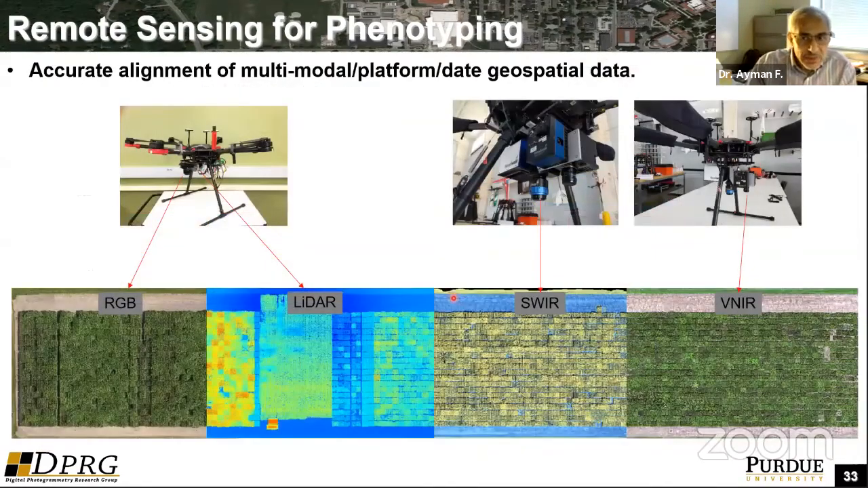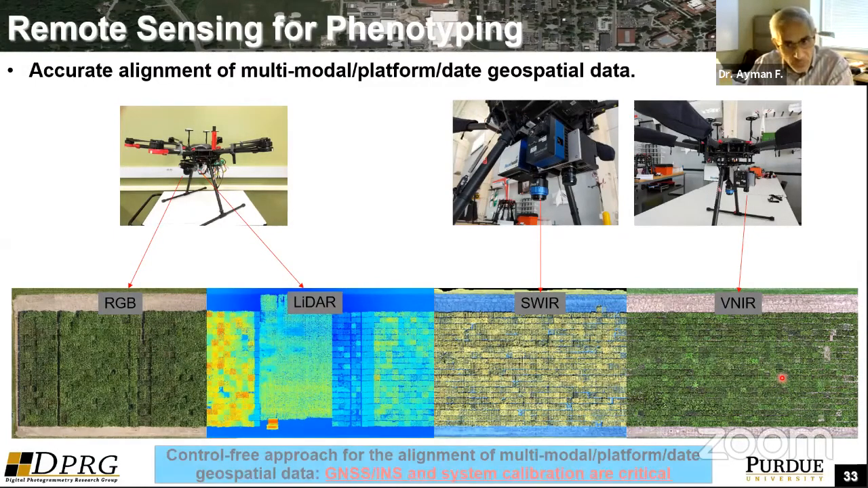So you want to make sure that the data you get from these different sensors are geo-referenced or perfectly aligned in the object space, because the whole idea is that you would like to focus on a specific plant with a specific gene, and you would like to get as much information about this plant. And as we said, the RGB by itself will not give you the information you require. The LiDAR by itself will not do this. The visible near infrared or shortwave infrared is not really the only solution. You have to integrate data from all these sensors and platforms.